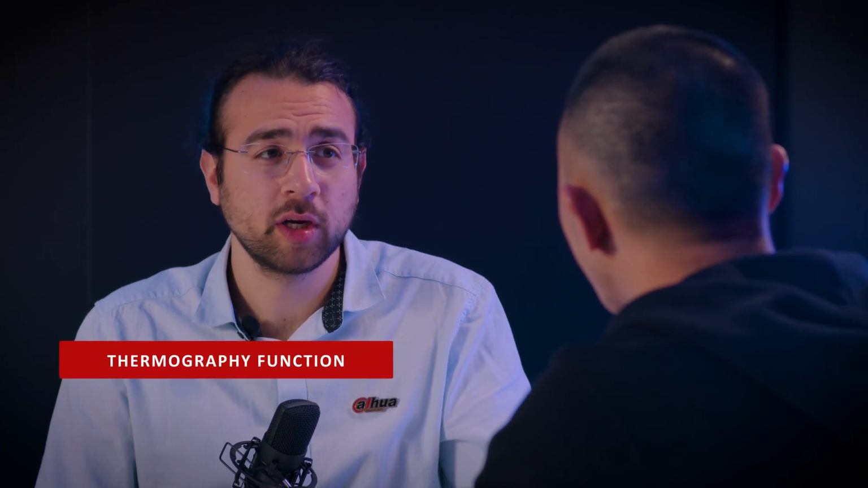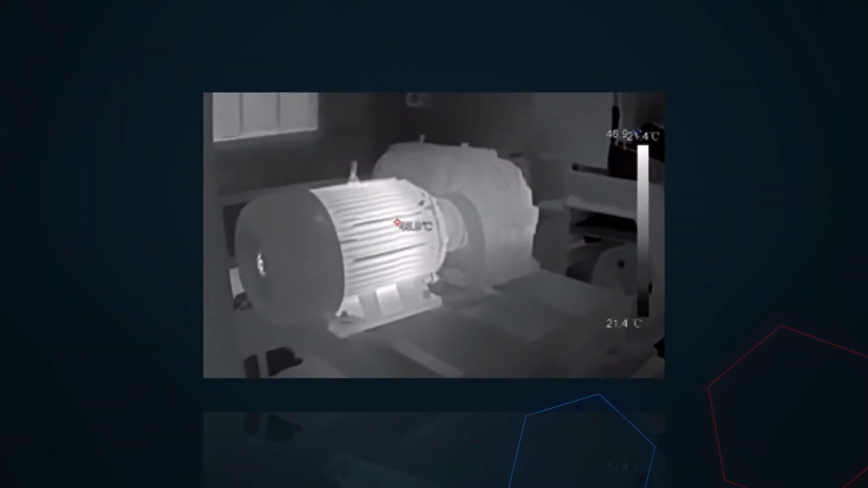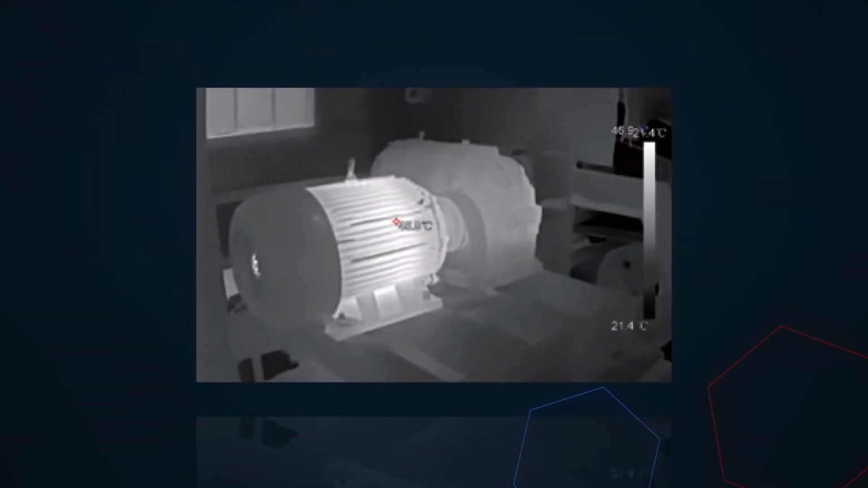Now, let me tell you about the usage of cameras in industrial areas. In these areas, you often have very expensive machinery that can easily break at high temperature. With the thermography function, you are able to know exactly the second when a specific spot or area is above a specific temperature. That is great.